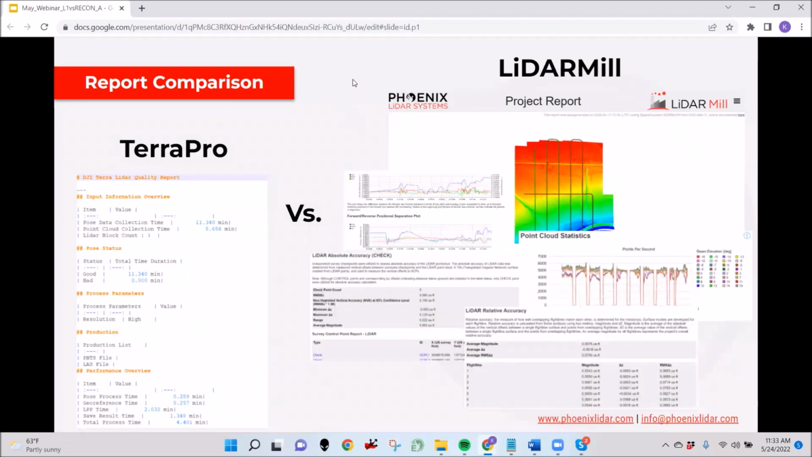When it comes to the final comparison, it will be the report comparison. So Terra Pro's report is on the left here, and this is what it offers, what they call a LiDAR quality report. Most of what you will see is processing times and maybe a processing parameter here or there, but there's no indication of how good your relative accuracy is. What does your absolute accuracy look like? And it's pretty bare bones. It doesn't give you a lot of valuable information.